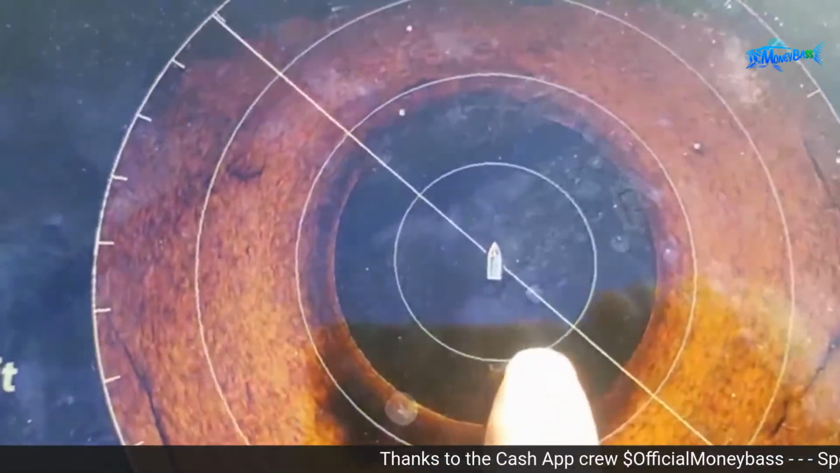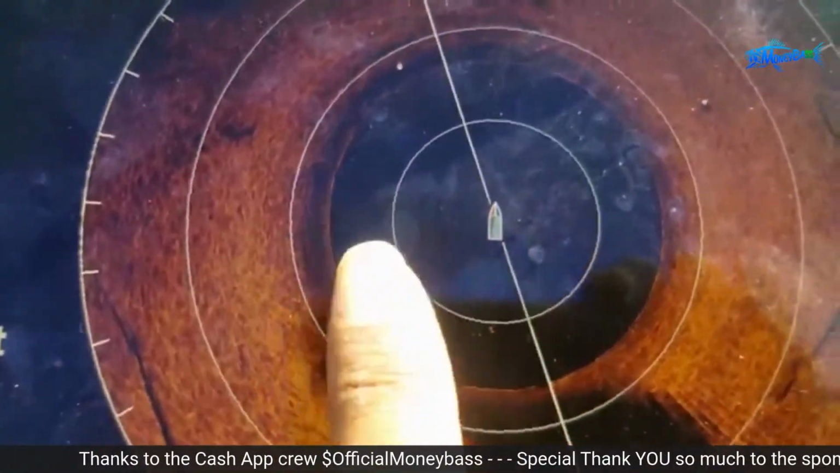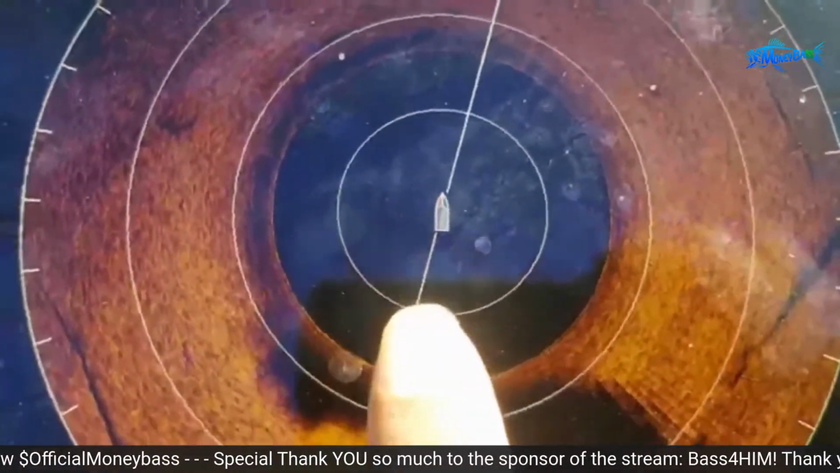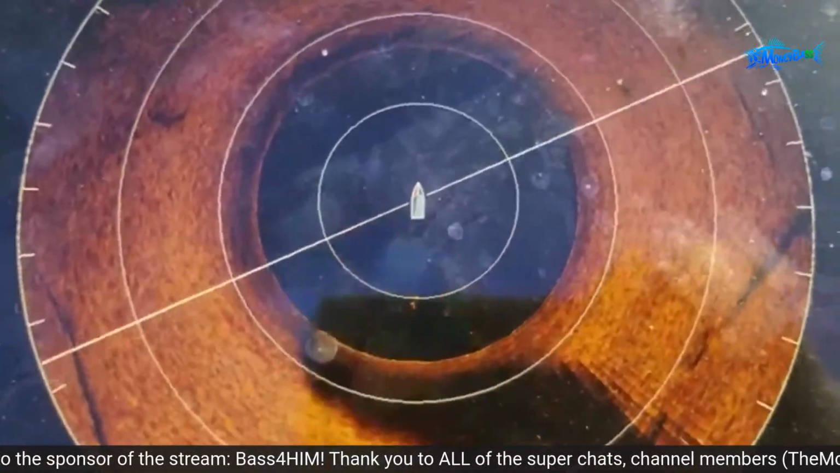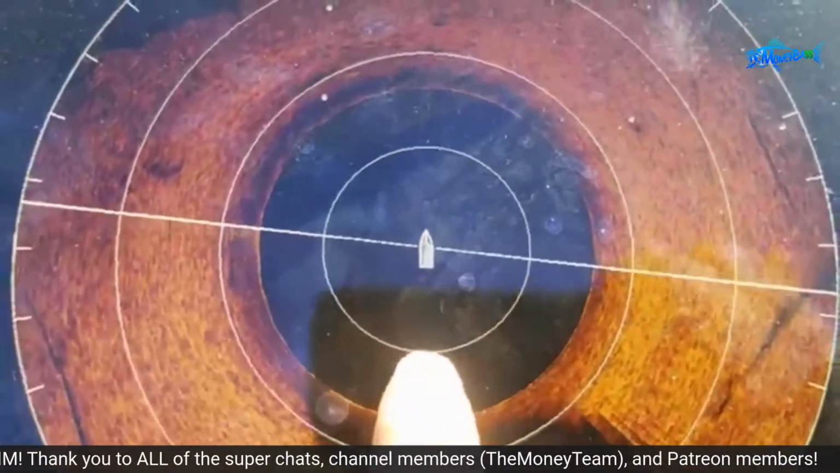So let's say if you see some structure right over here, you may think that you need to cast. Well, no, actually, let's say the structure is right here where I'm touching. According to this icon, you would need to cast to the back of the boat at this kind of an angle, when in actuality, this is the back of the boat right here.